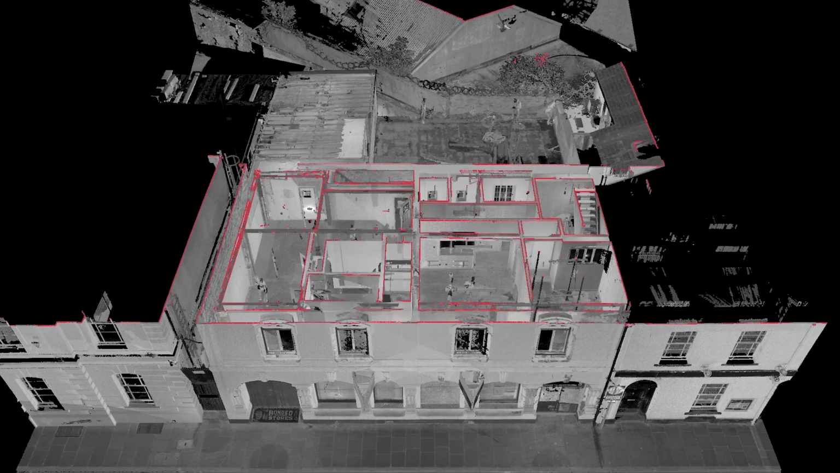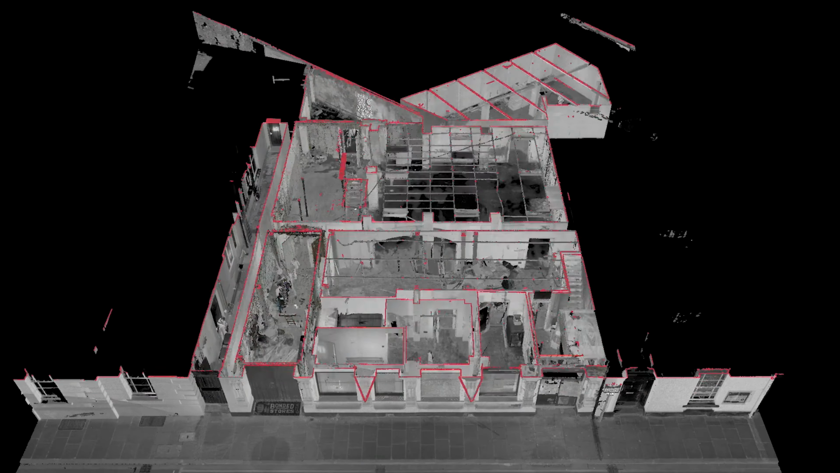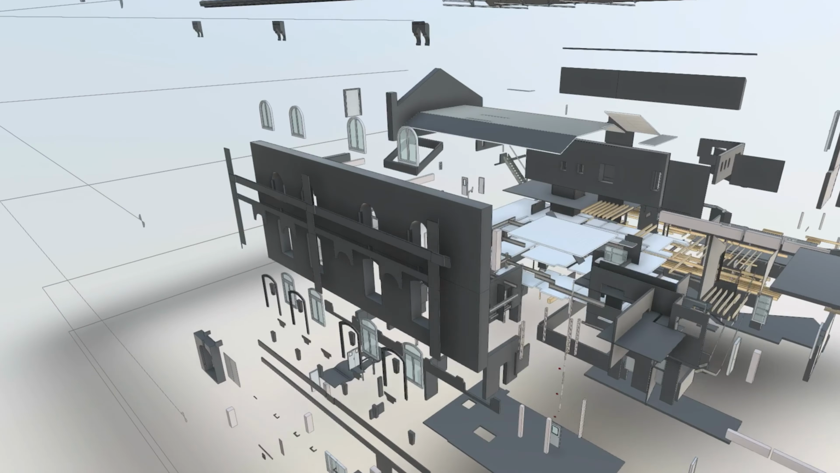So just before we go to the finished model, I thought I'd do this slice through the data so you can see how each floor stacks on top of each other, and it all interacts with each other. So there we go, so that's our point cloud. So now on to the Revit model.